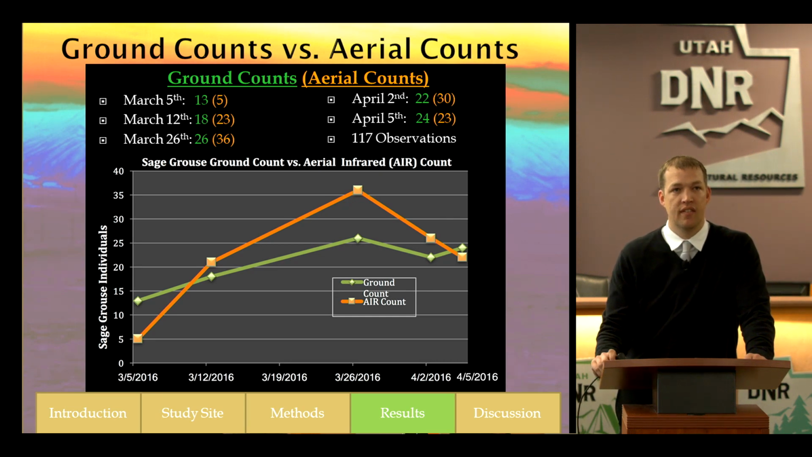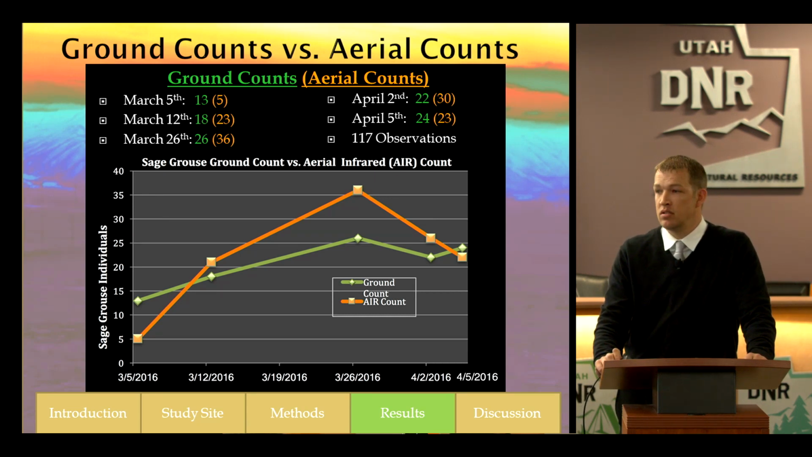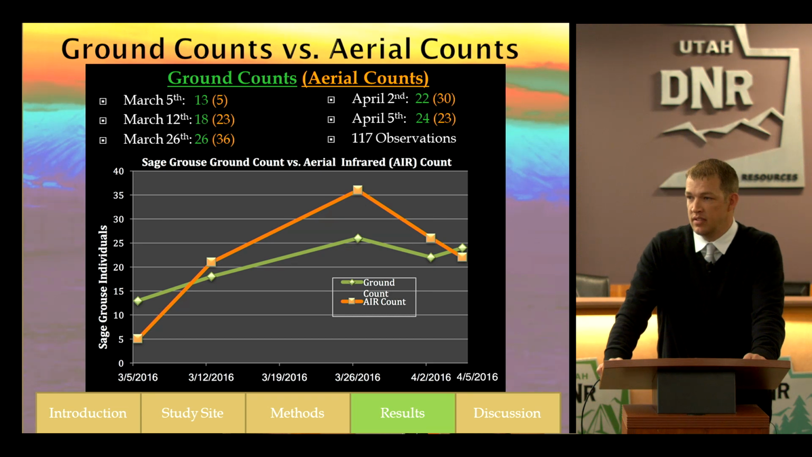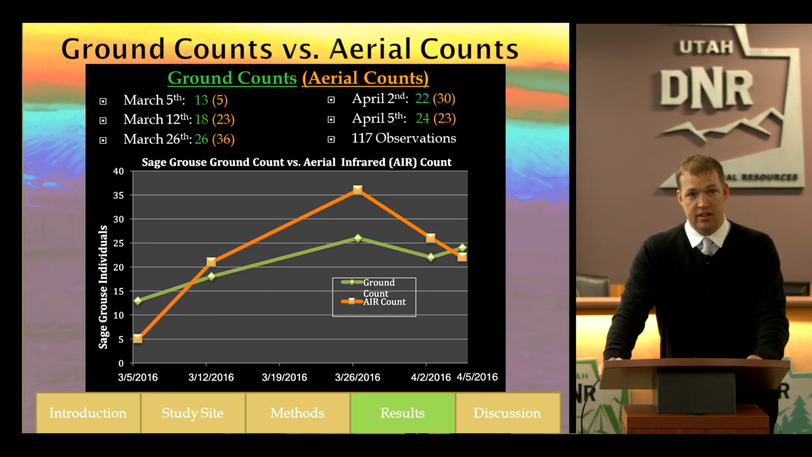Is this a period of time that they're normally in that Lek? Yep. Lekking will typically occur between early March to the end of April. That's why we knew the sage-grouse were going to be in this location in between these months, so that's why we decided to go out there.